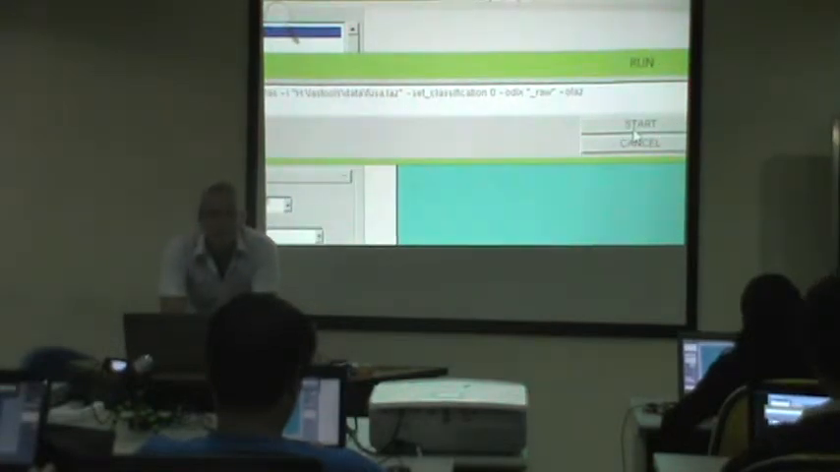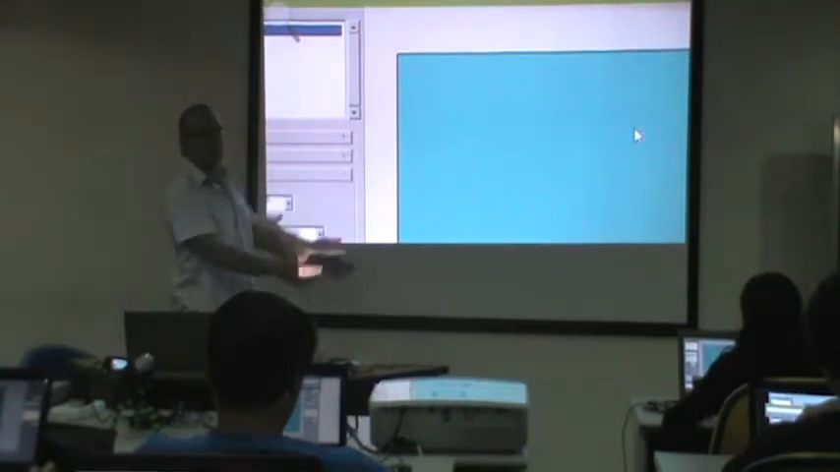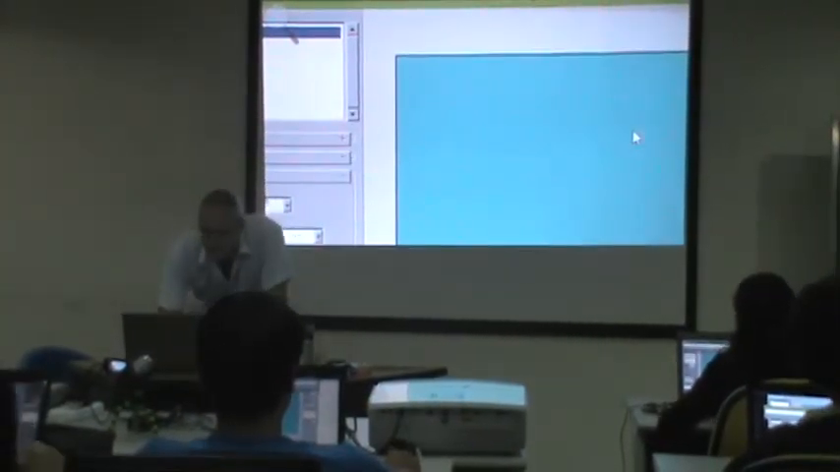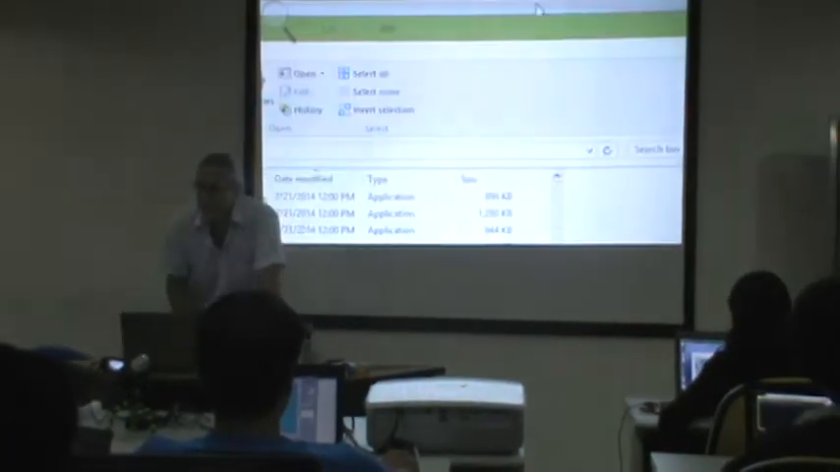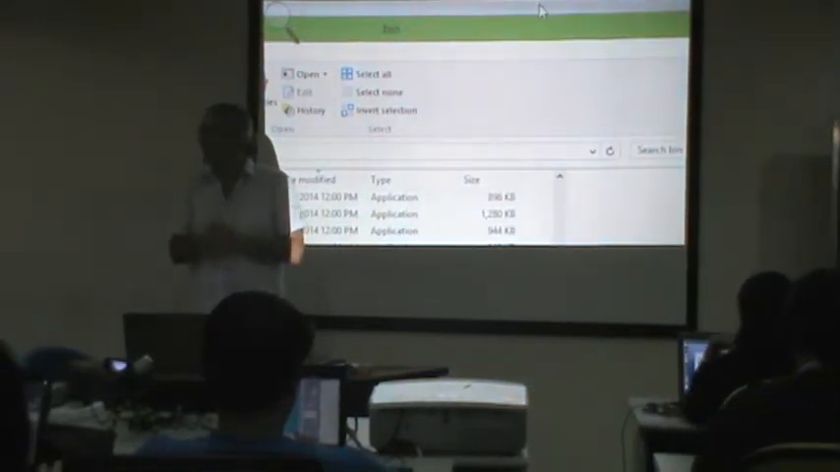So that looks good to me. So I just press start. Oh, it's already done. Yeah, that was a very small file. So for small files, it's like this. What I basically did now is create the raw LiDAR that we're going to use to classify.